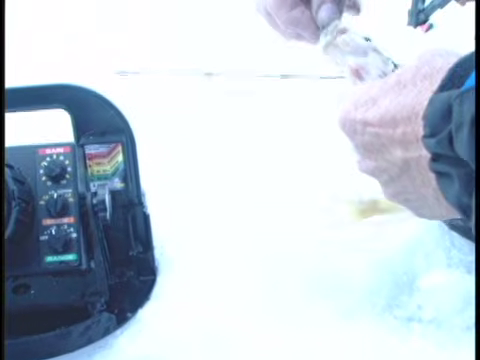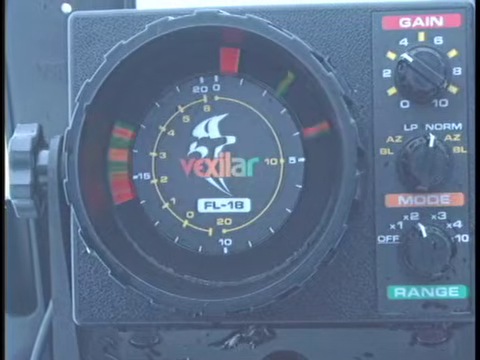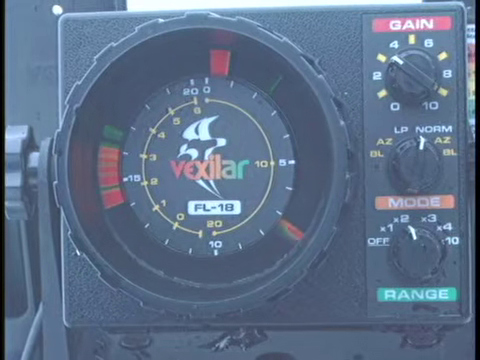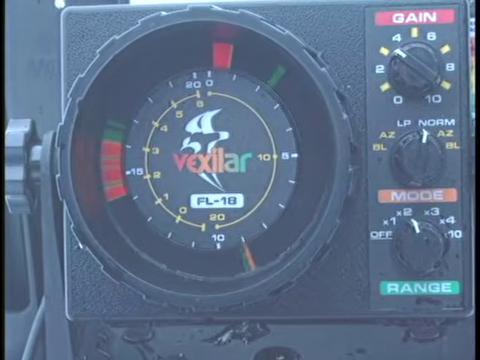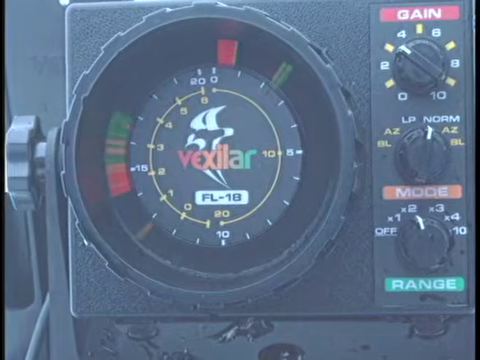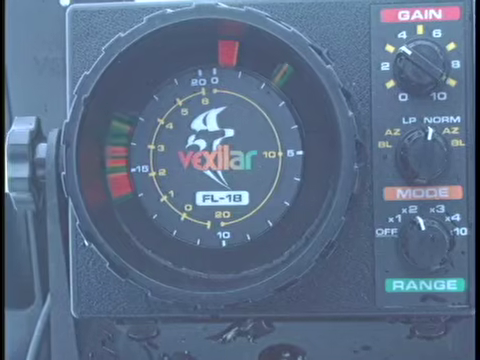You know, a much nicer perch, probably a 9-incher or so. Now you see we have the gain set at about 3, seems to be the gain we're using today. And you'll see there goes my hook down towards the bottom, going around the dial there. Get it down close to the bottom, stop it up above the bottom.